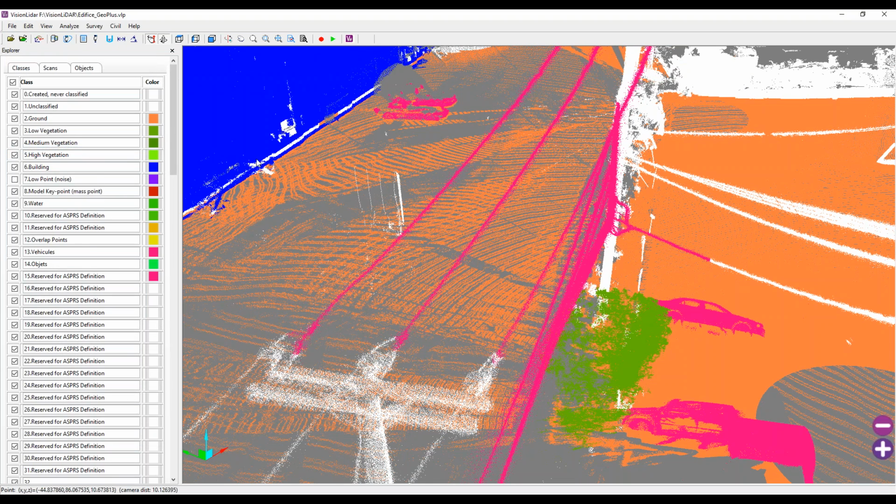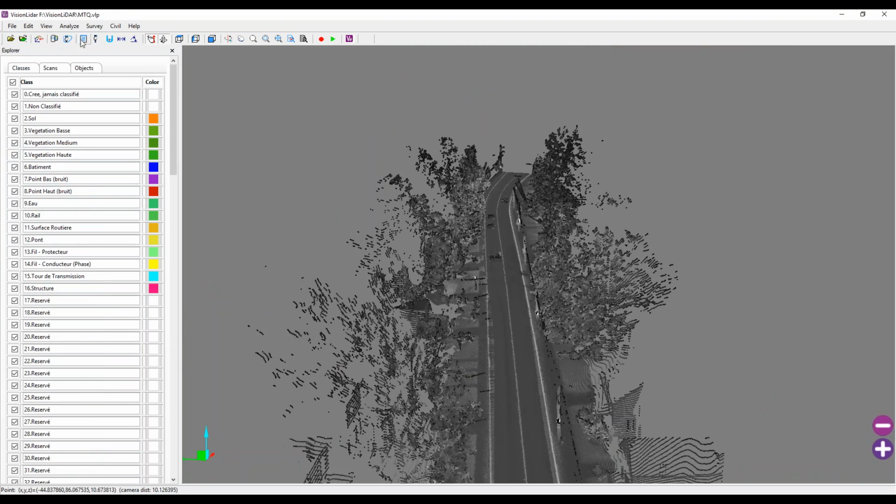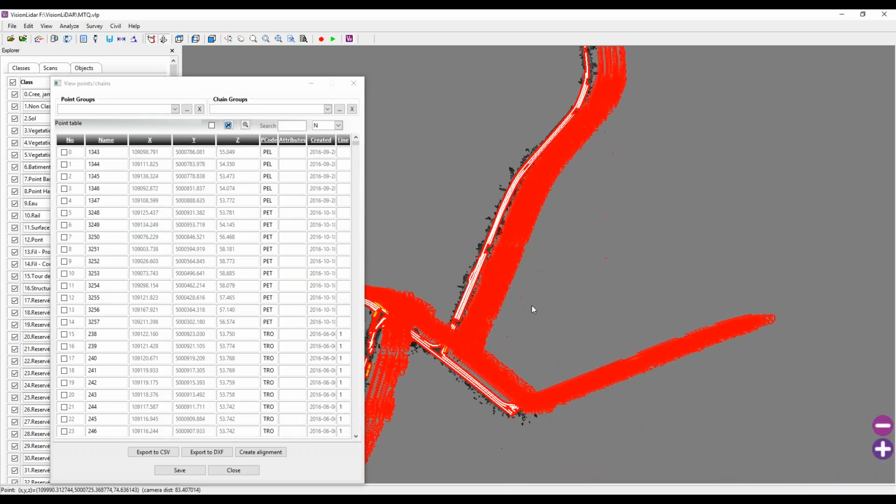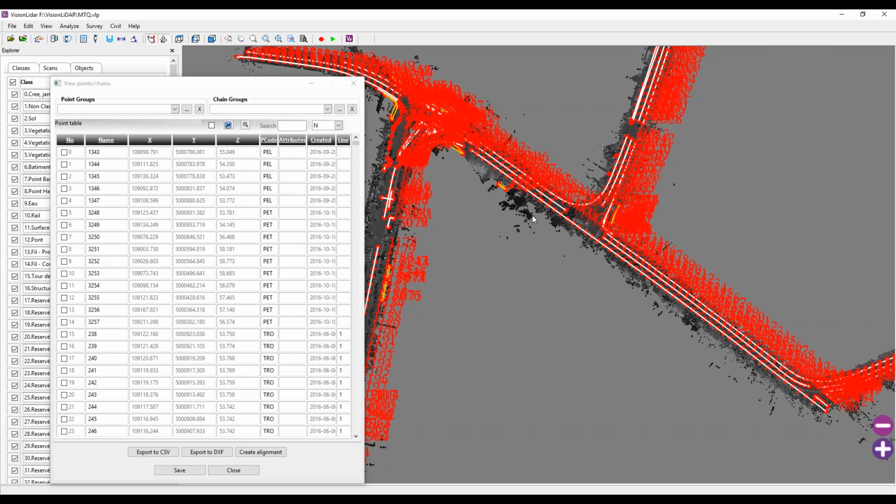Moving back to this drawing here. As I showed you, there's a whole number of points that have been vectorized with this project.